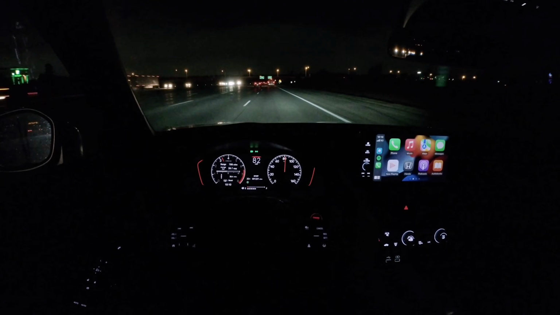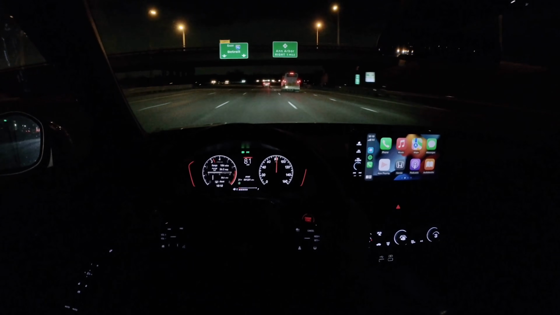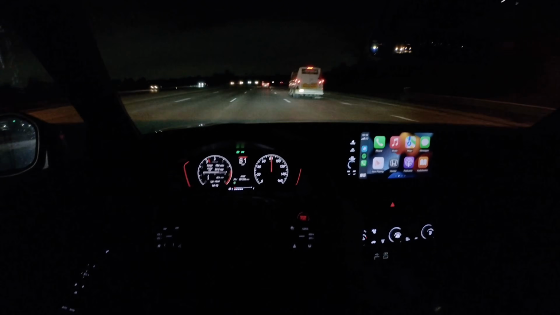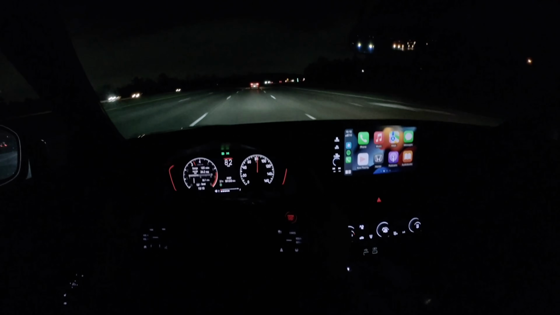It's just a satisfying car to drive. By no means perfect. It's not Honda's gift to enthusiasts, but it is a fantastic option in the marketplace, and I think just a really solid daily driver.